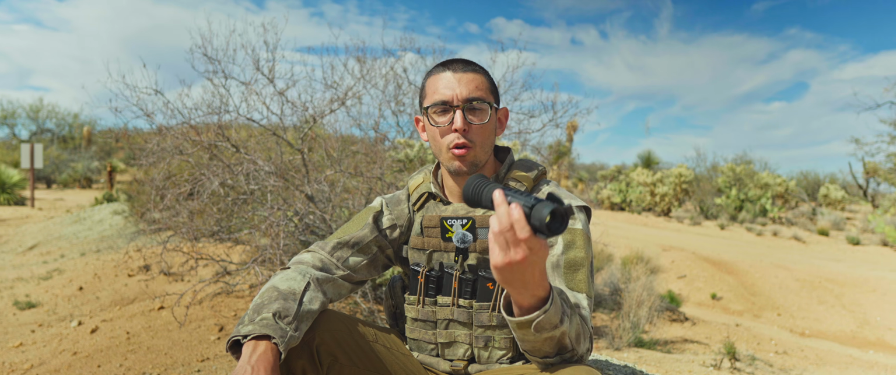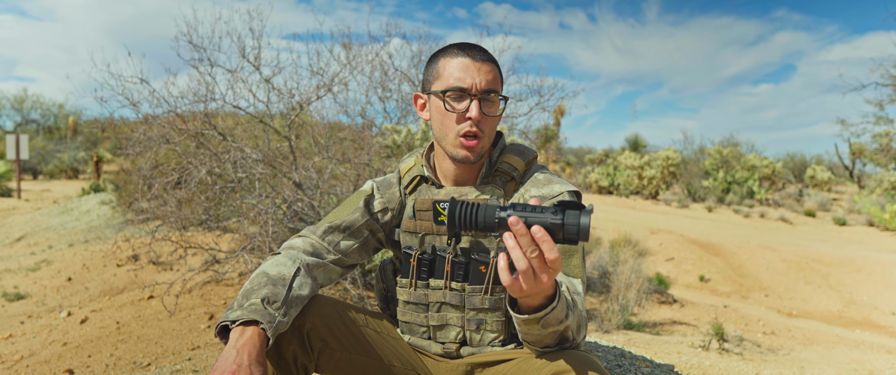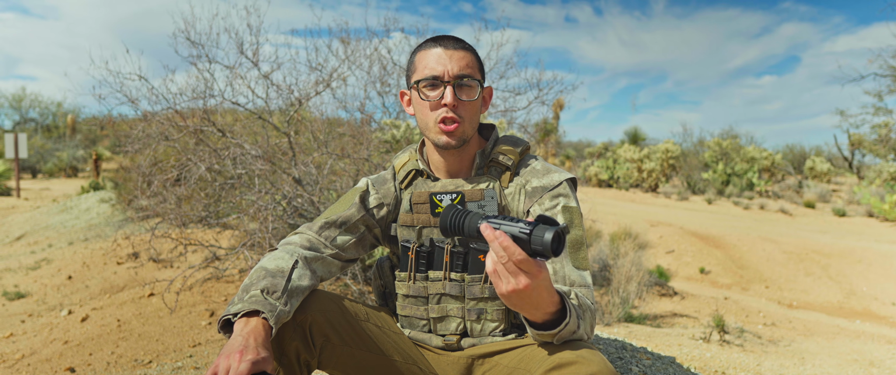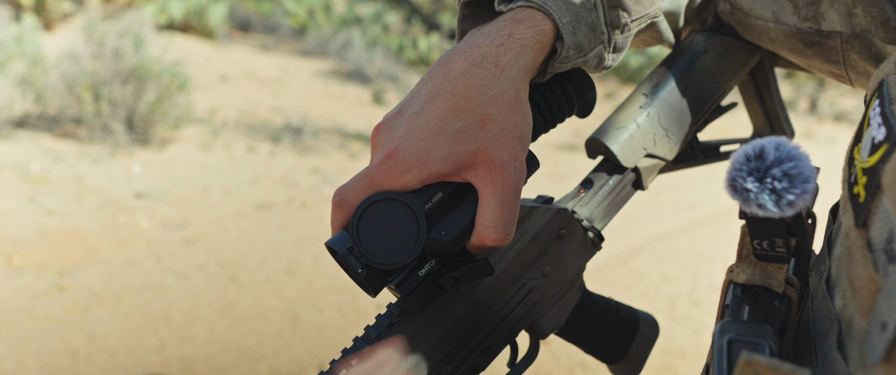You can use it as a standalone optic, as a reticle you can zero, but you can also use it as a thermal clip-on. So when you buy it, it actually comes with a couple of different mounts, one being a cantilever direct optic mount and then a QD mount. And so you can use it how you want. I would say the QD mount is actually really good for airsoft since nobody cares about zero, there's no recoil. So you can mount it on an airsoft gun, take it off and then use it for spotting if you're not actually using the gun.